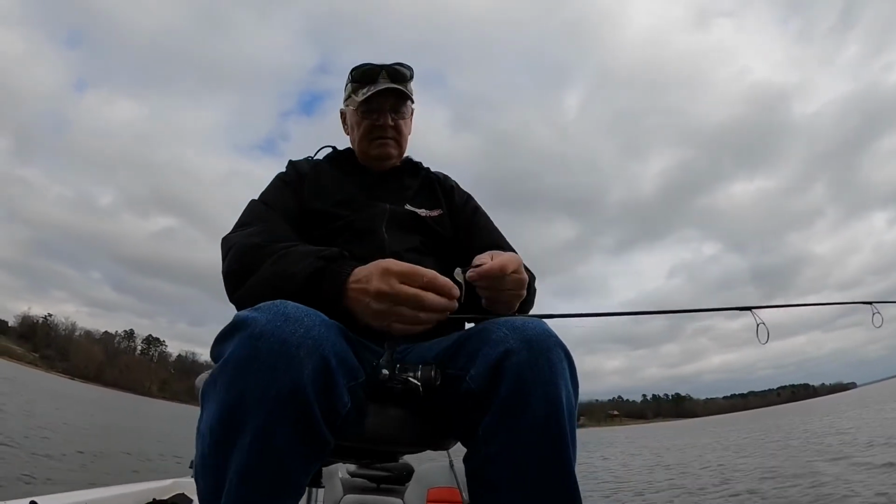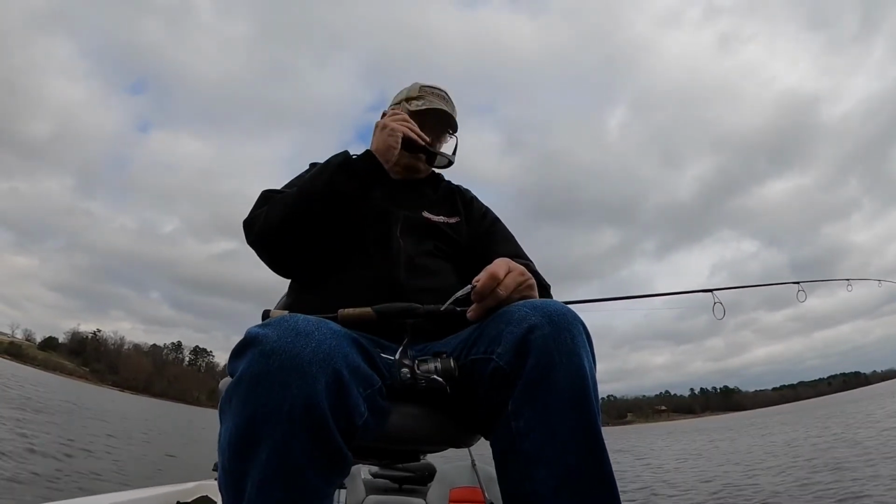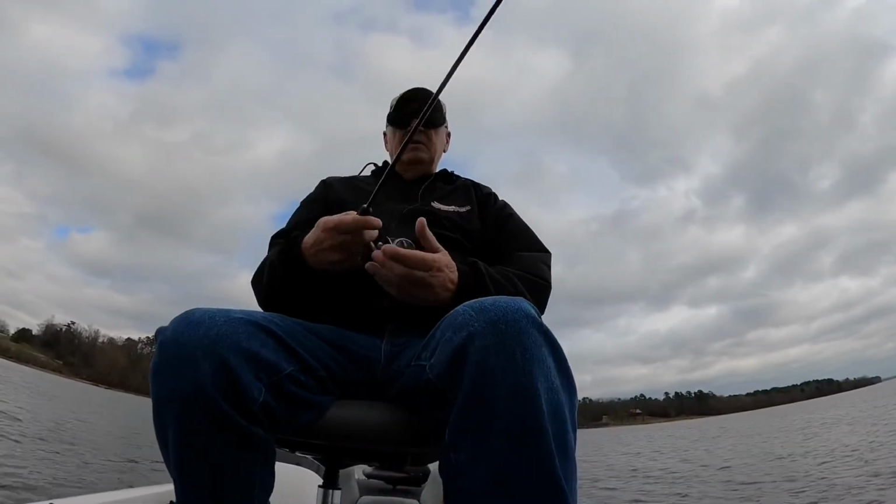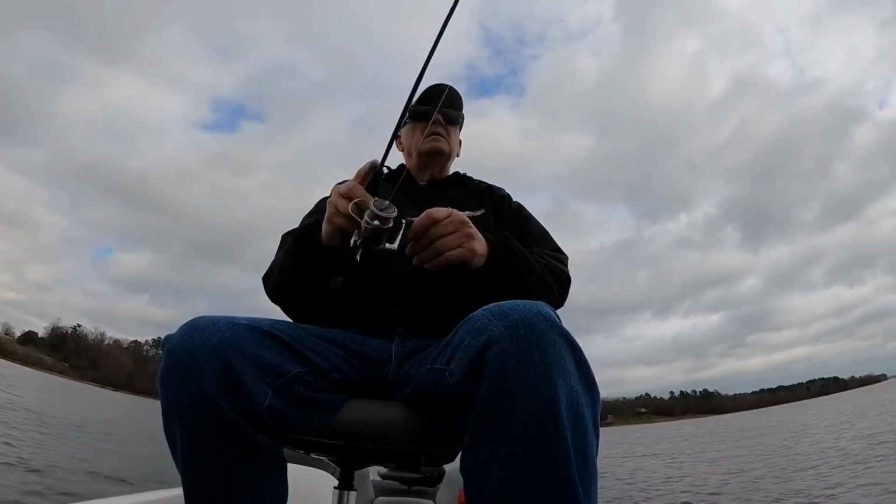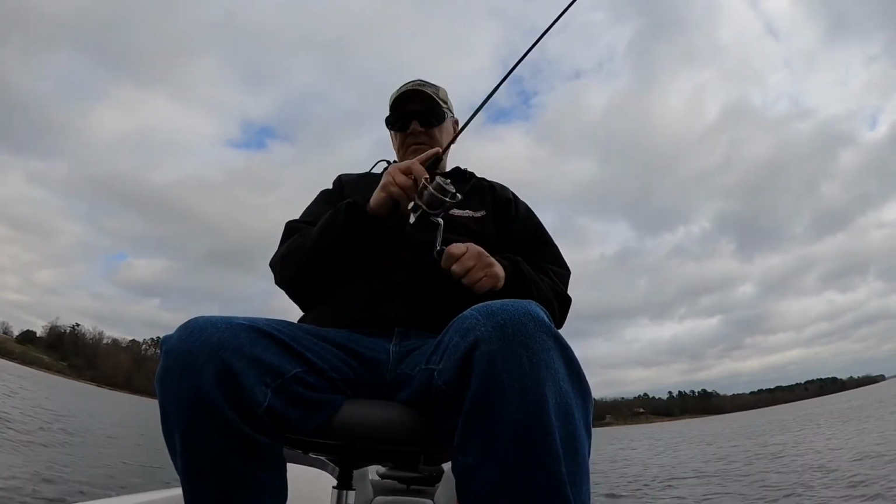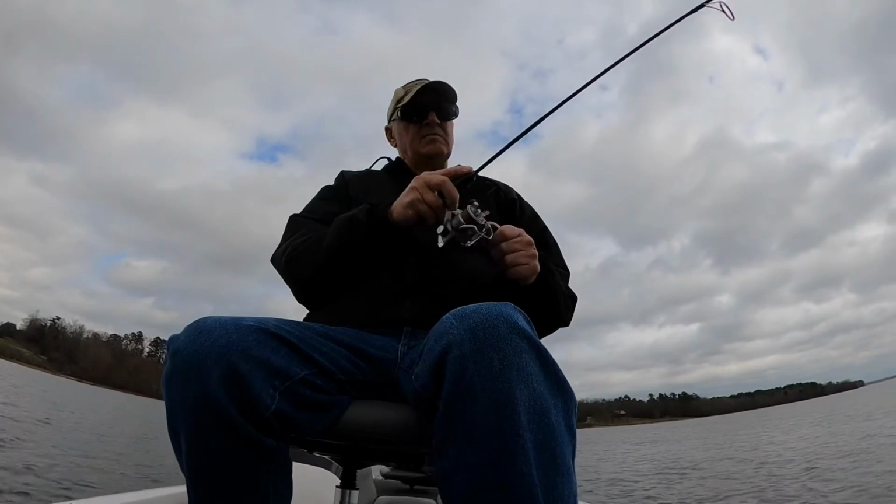Using this little baby shad looking bait today. That'll get him. Every time you get in that spot out there, of course I can see them on my Panoptix. Thousands of them down there.